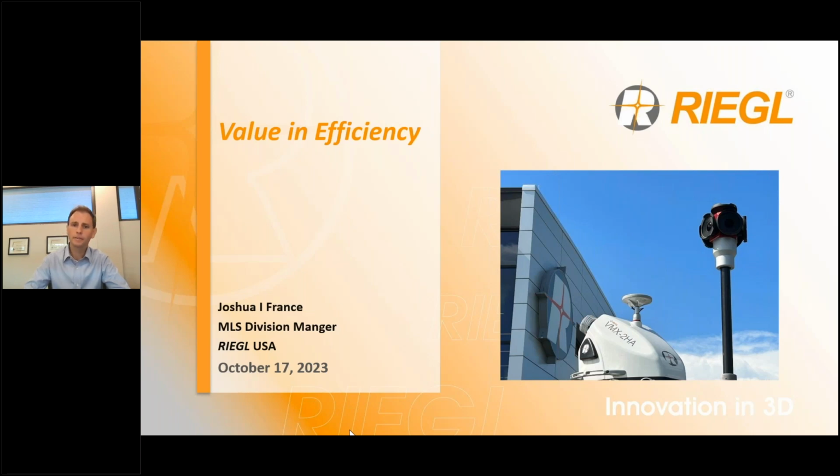But we're going to take a little bit different of a tack today and talk about the value and efficiency. One of my favorite quotes growing up was, efficiency is lazy, intelligent, or excuse me, wow, I really messed that up. So one of my favorite quotes is efficiency is intelligent laziness. So there's a lot of value to be found in efficiency. So with that, let's get underway.